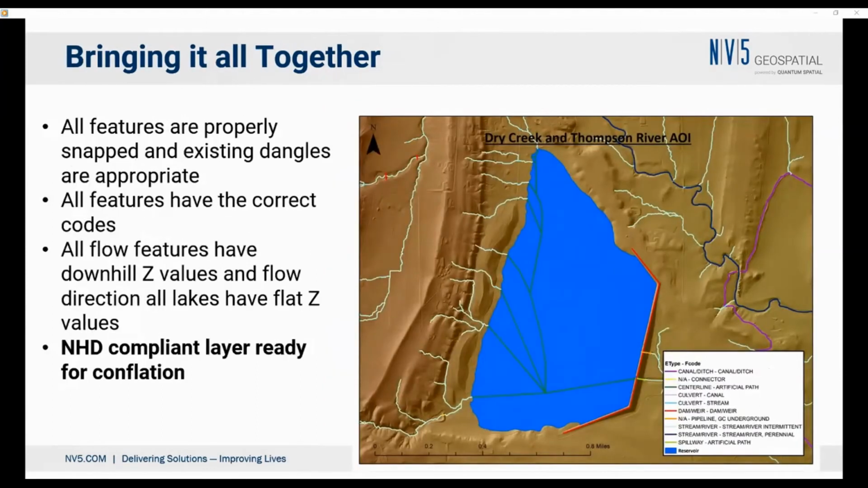Once we've got all this information, we bring everything together. We bring together the streams, the artificial flows, and the connectors, and that allows us to create the new EDH dataset that is compliant with USGS standards.